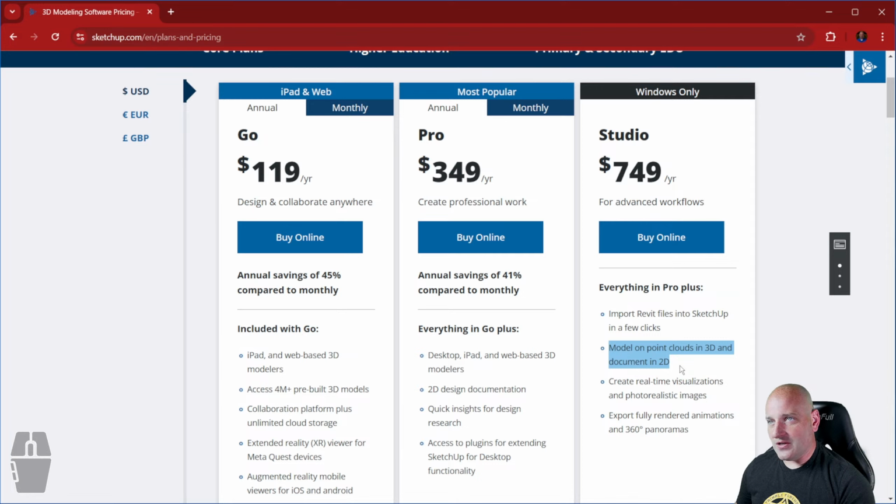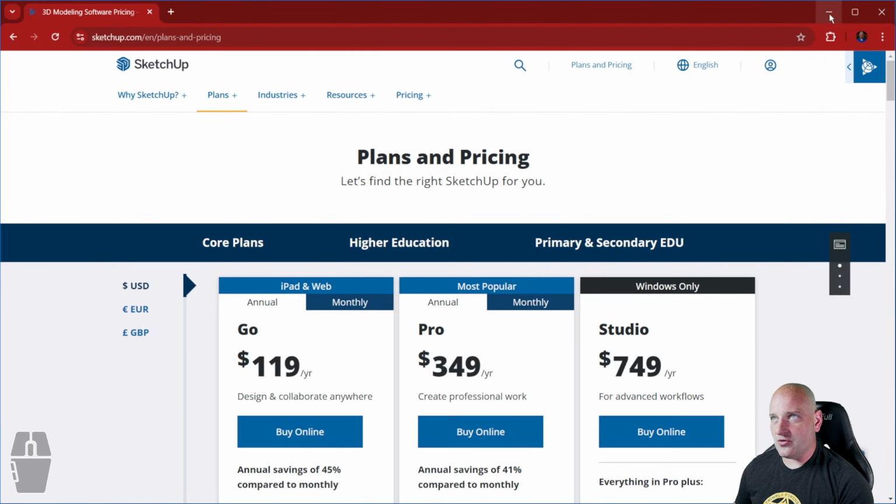So you can take LiDAR scans into SketchUp and actually model from a point cloud. And that's what we're going to be doing today, is modeling from a point cloud. And you do need the SketchUp Studio license in order to be able to do that. Now, once we're done with this model, we can actually take it into Reveal.